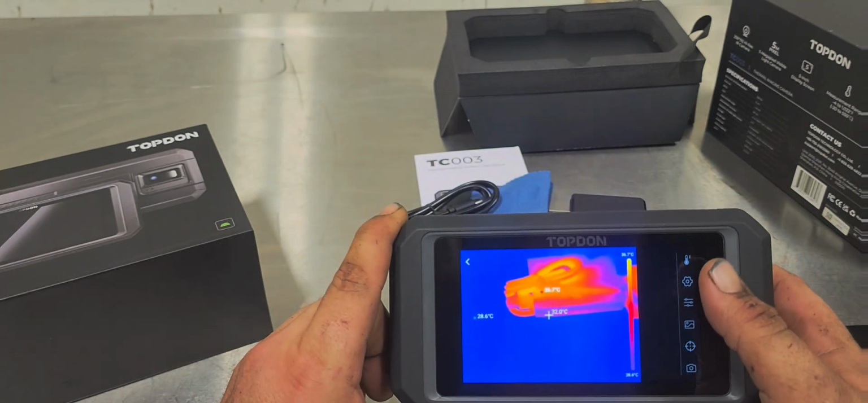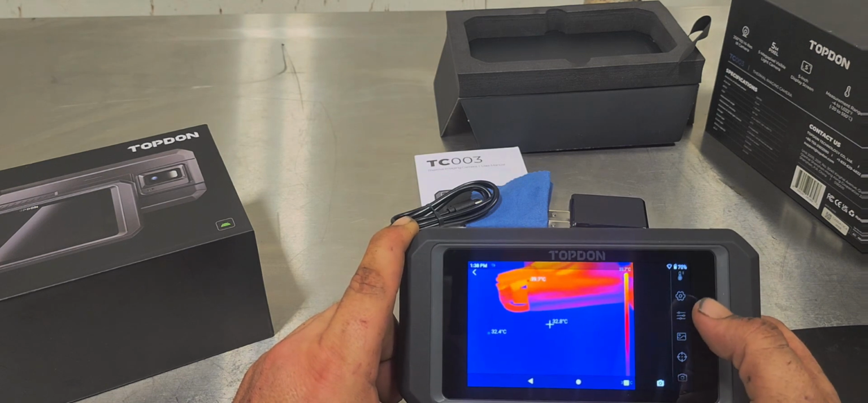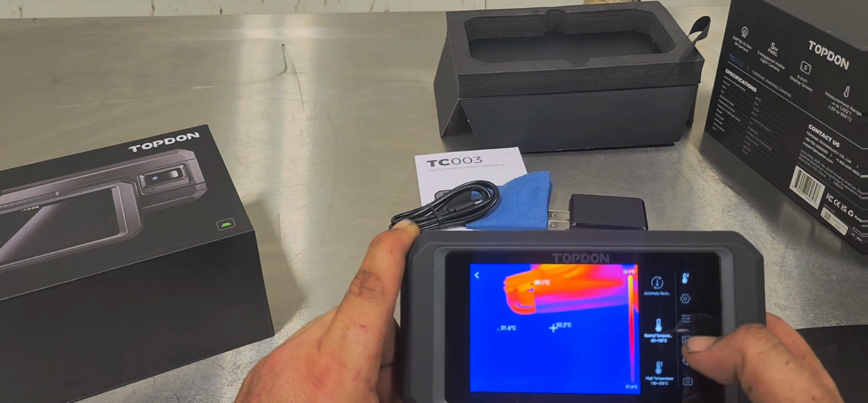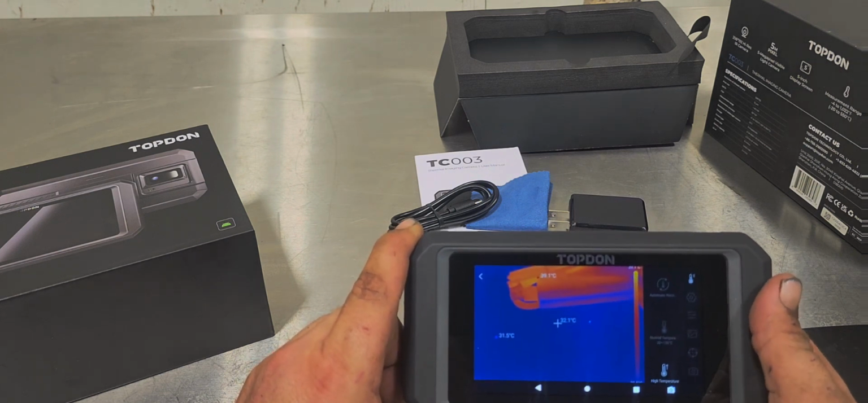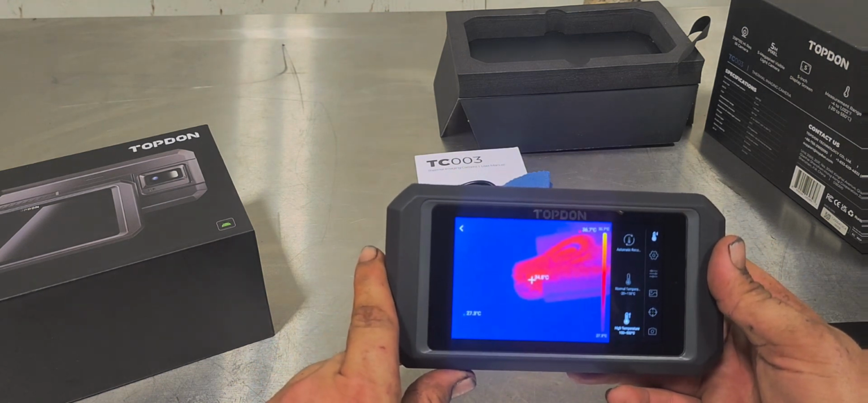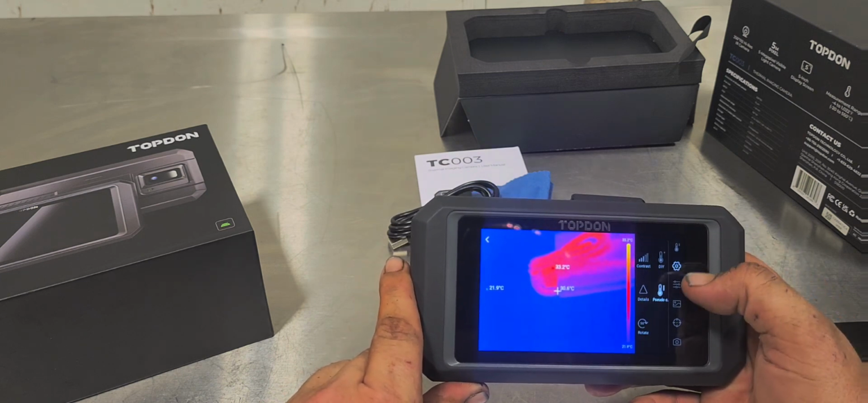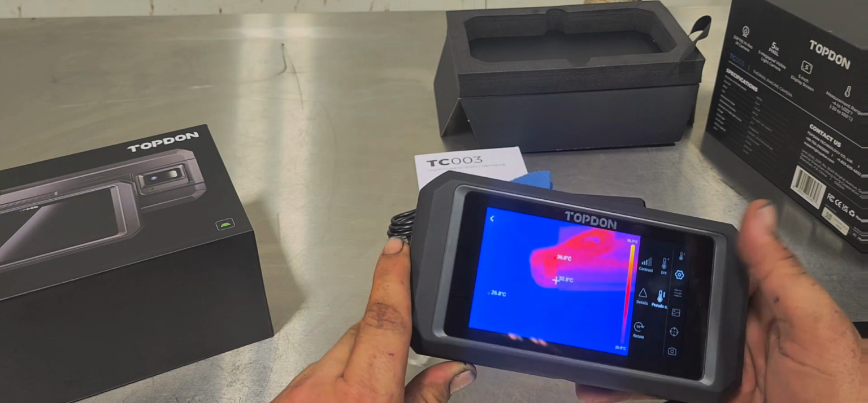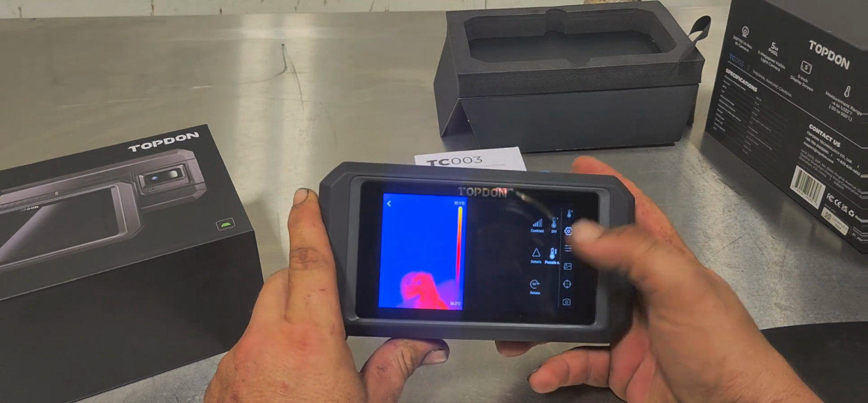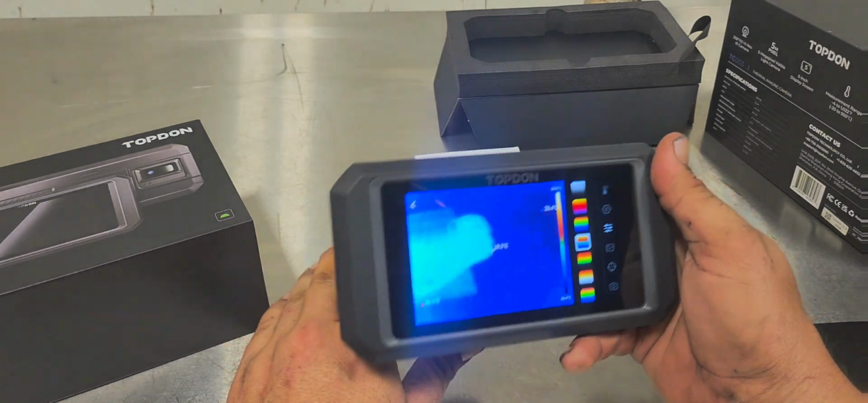So, it's definitely in the wrong form of measurement. Because, yeah, we use freedom units here. So I'm not a fan of that. So, oh, that's high temp. Neat. There's different settings on it. We got to figure out how to get it into freedom units because we don't want these Chinesium units. So we'll go over to settings. I hope that's what it needs to do. Contrast, detail, rotate. So I guess you could rotate it and hold it. I don't know. We're figuring this thing out, guys. So, different color layouts and whatnot.